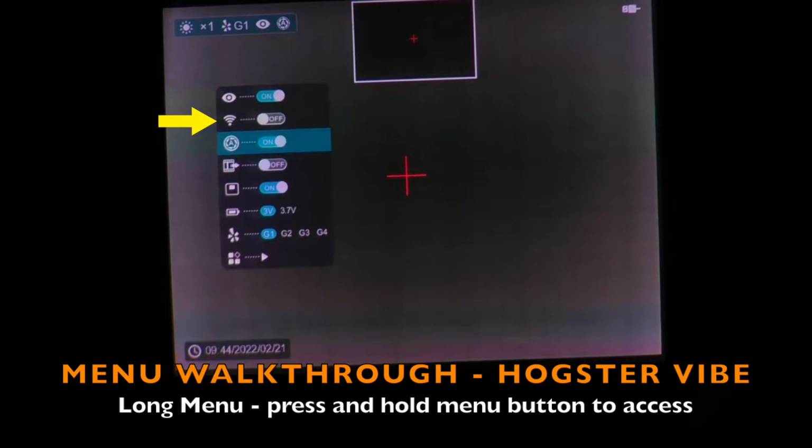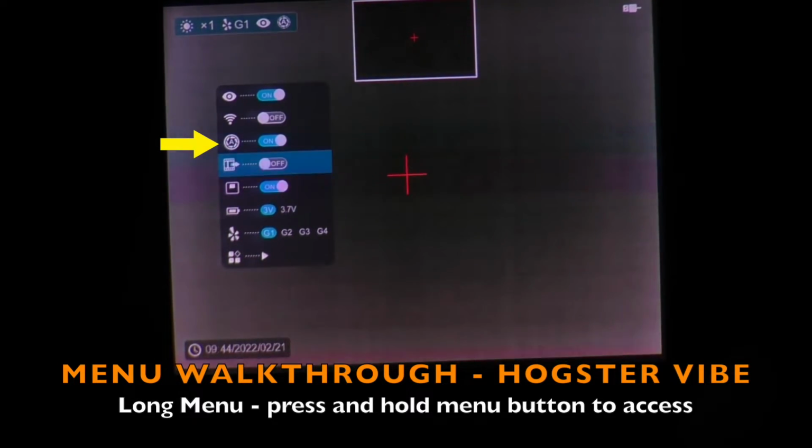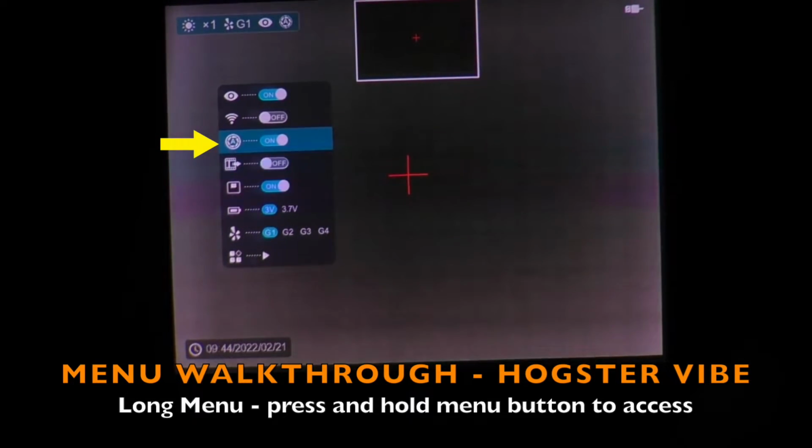You can stream the output through the app. Some folks are putting these on point tilt zoom mounts on vehicles, and so you'd be able to stream from that PTZ mounted somewhere on the vehicle externally to the inside cab. The third icon there is, I have to get closer, auto nuke. So auto nuke on and off. The Hogster VIBE does present you with a countdown timer to warn you 5 seconds in advance of when it's going to calibrate. And it'll do that on the top bar of the HUD.